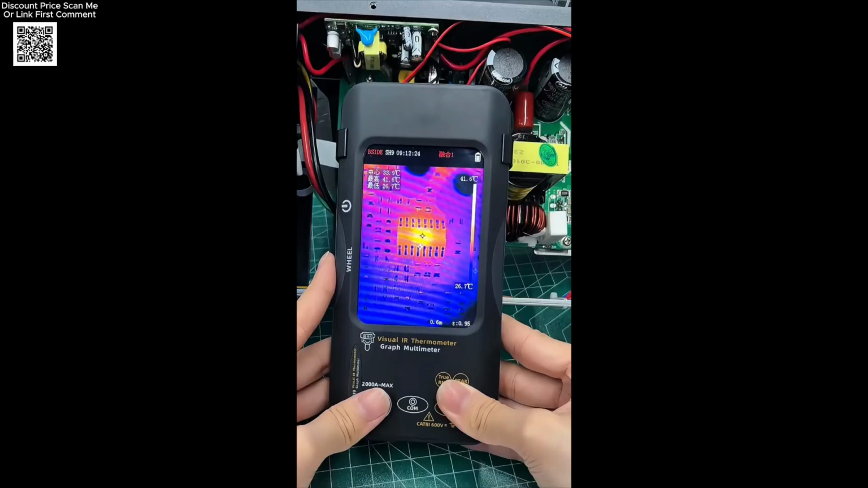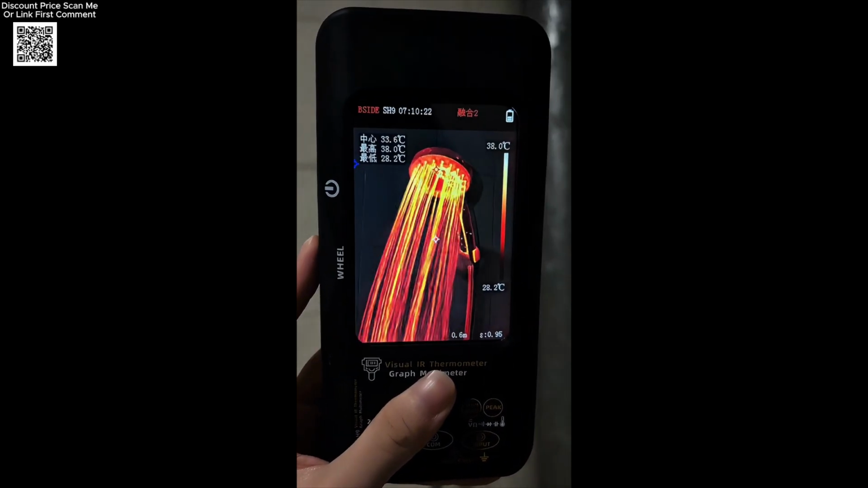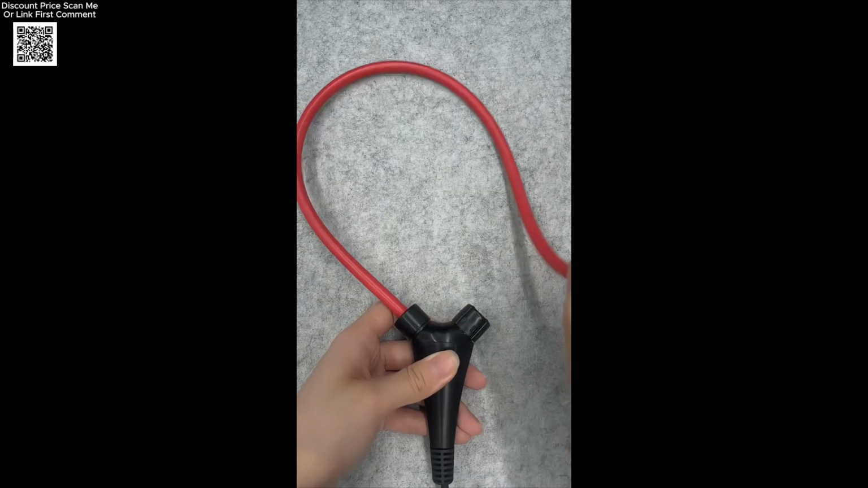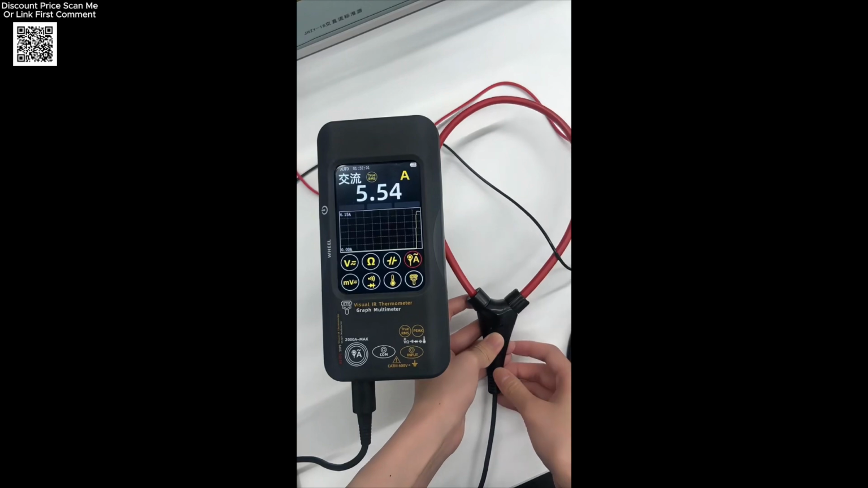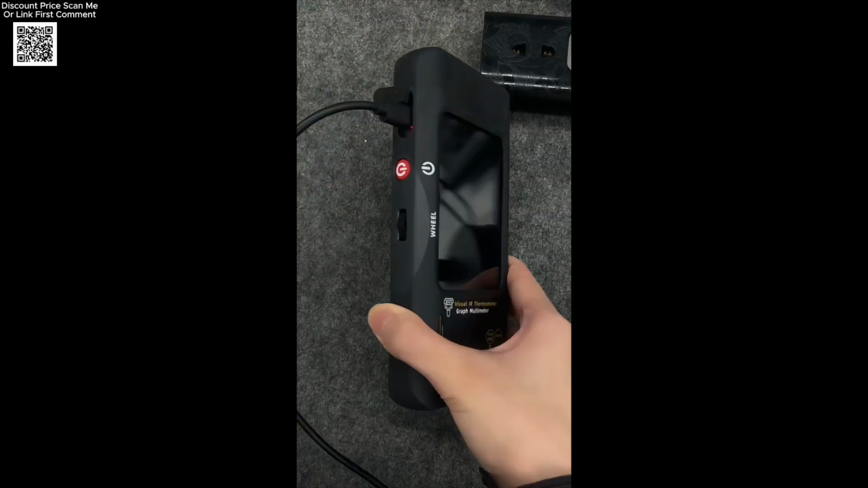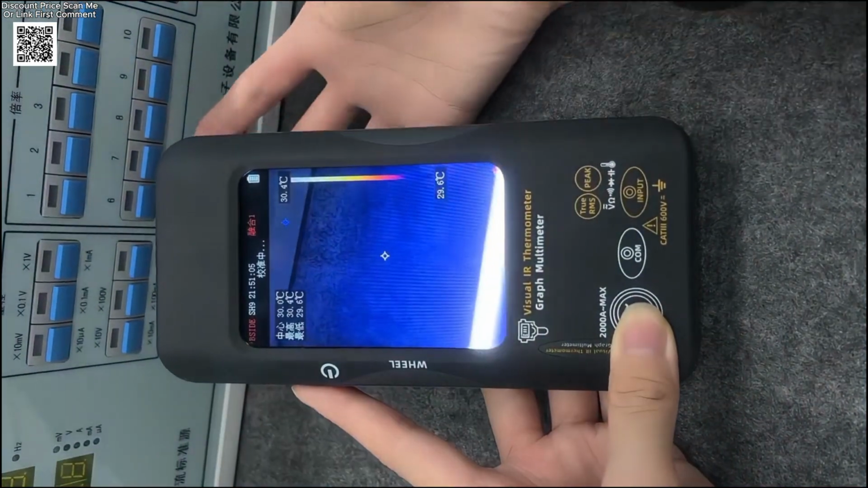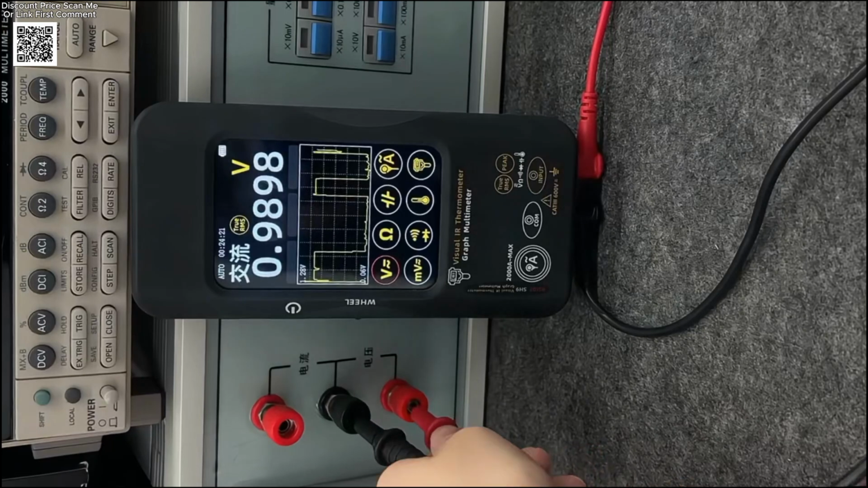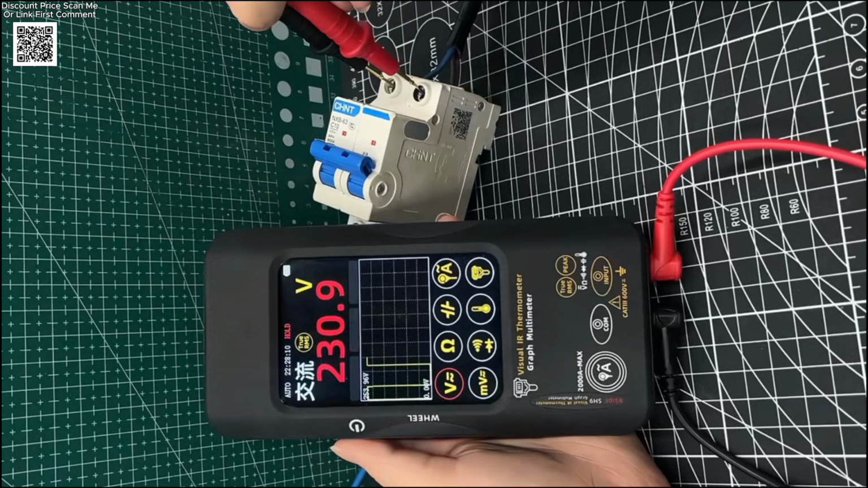You also get dual light fusion with a visible light image, so details are easier to read in real scenes. The screen is a 3.98-inch thin film transistor capacitive touch panel with a resolution of 320 by 480 pixels. There are 15 color palettes, and you can switch them quickly by long pressing the side button. If you work on phones or printed circuit boards, the optional macro lens reveals tiny features as small as 1